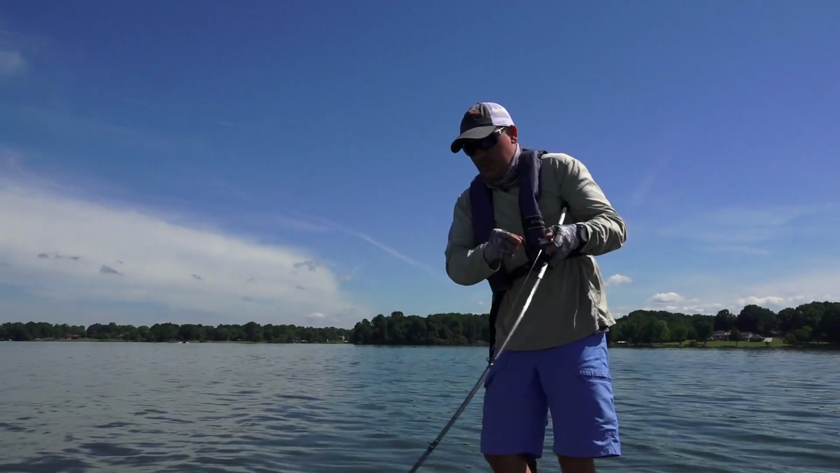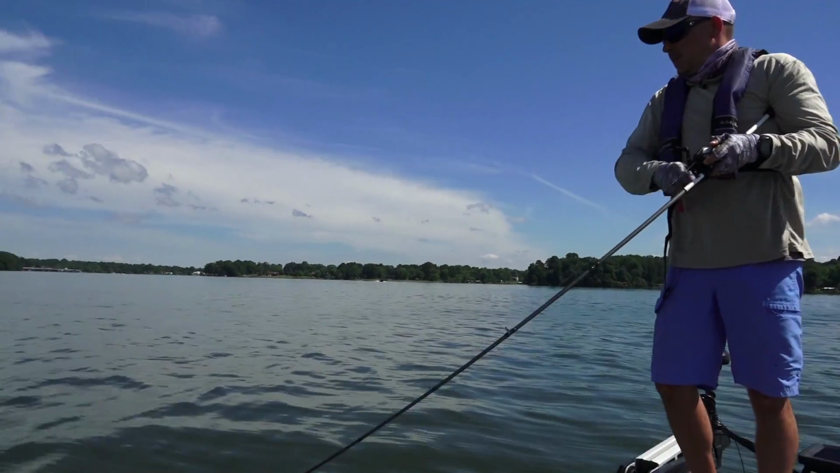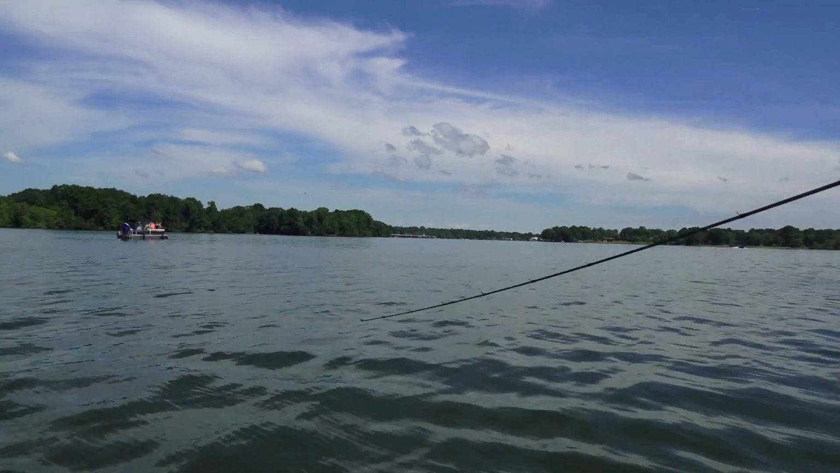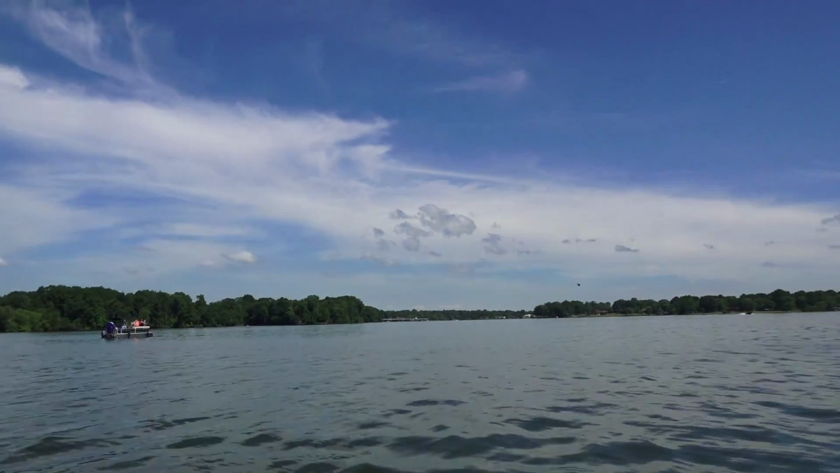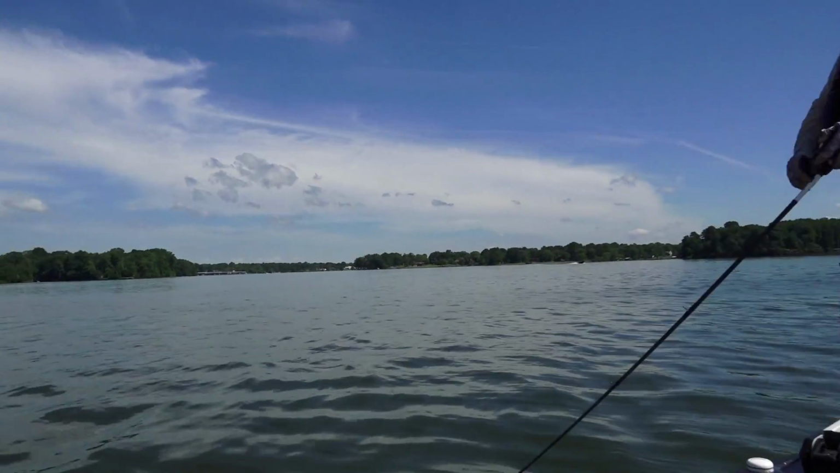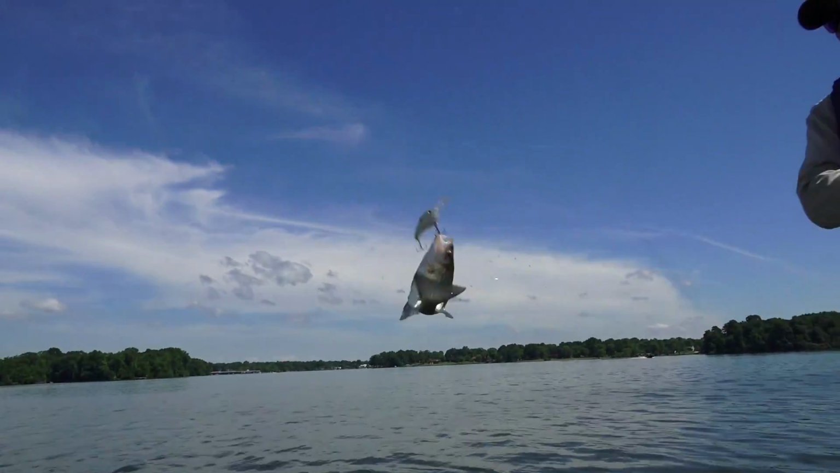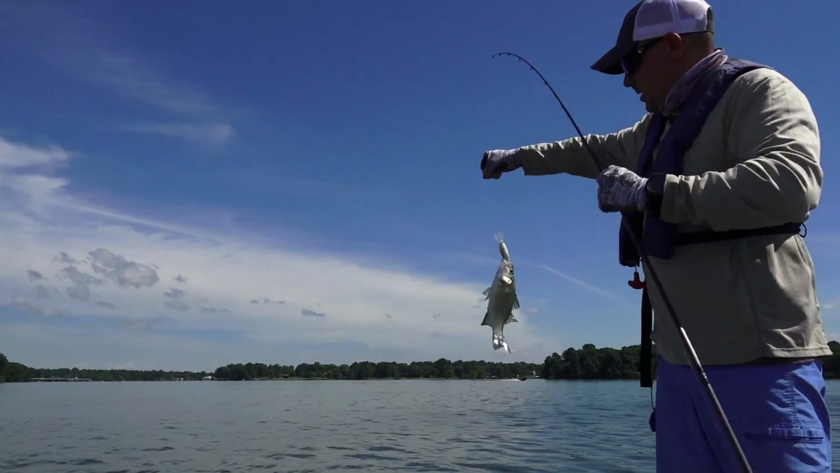Oh, there he is. Good. That may be a bass. He's coming up. Don't turn. Nope. White. Look at the blue, man. Some of them will have like a blue hue on their fins.